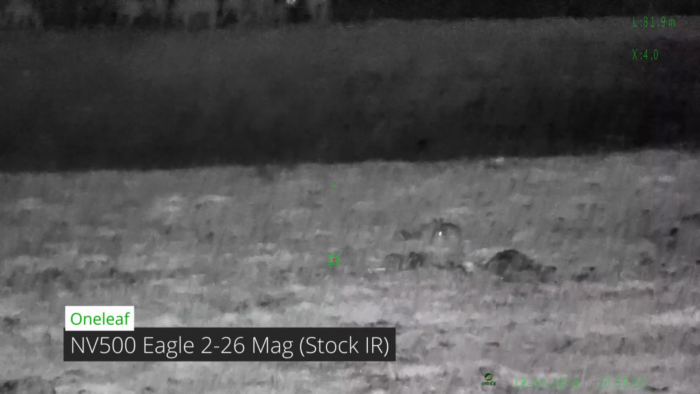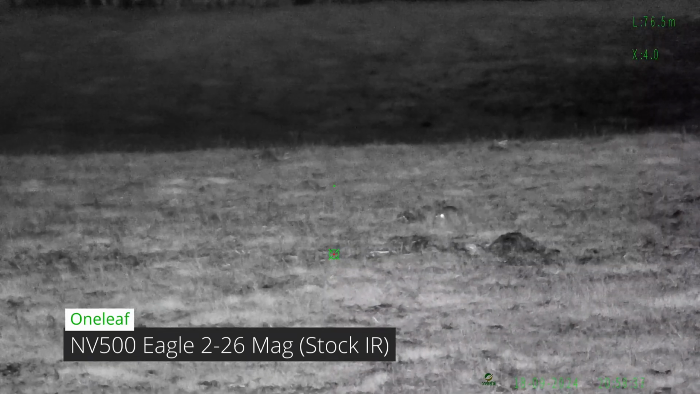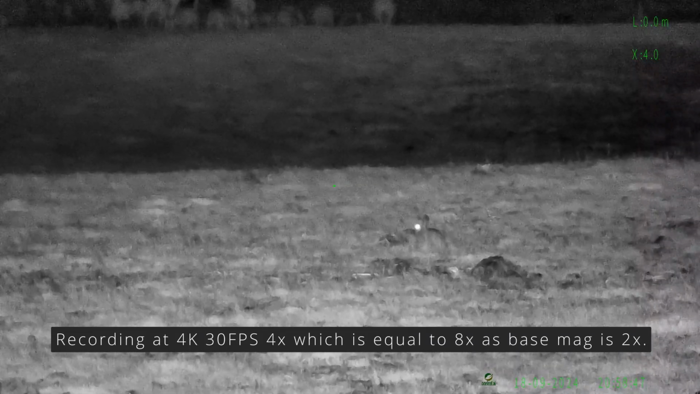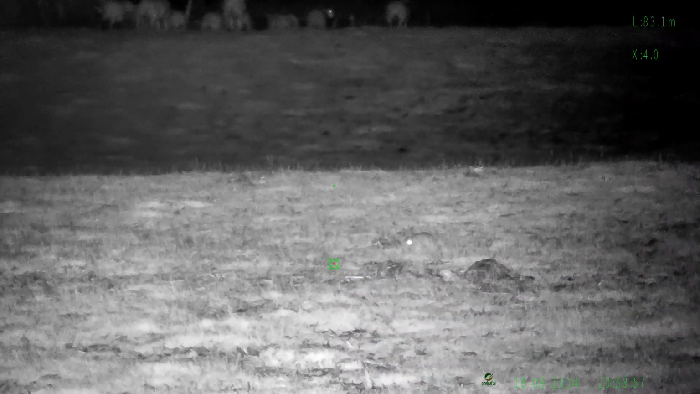Conditions aren't great tonight. We've got a full moon, that's the first thing, and we're getting blasts of mist coming in and out of the fell, so that's not helping the imagery either. But what I'm going to do, I'm going to carry on. I'm going to show you some footage with the stock IR and then with the SRX, and I'm going to do it at different distances and different magnifications, so it gives you a bit of an idea of what it's like anyhow.